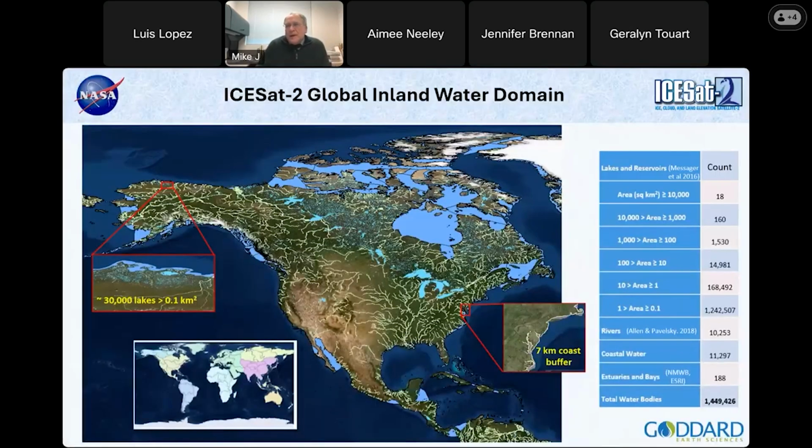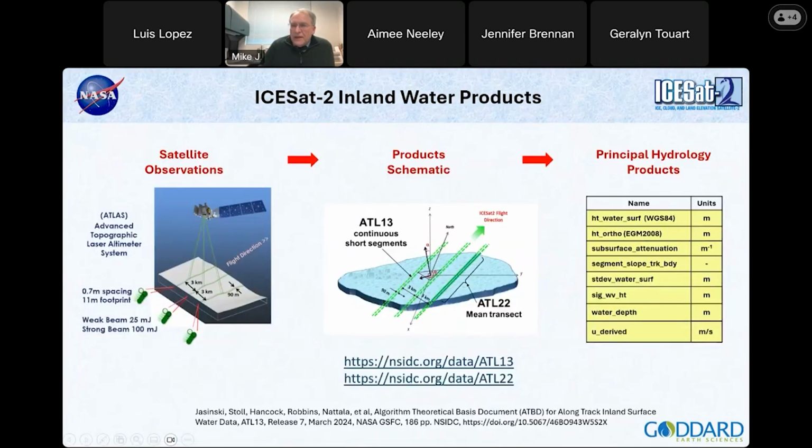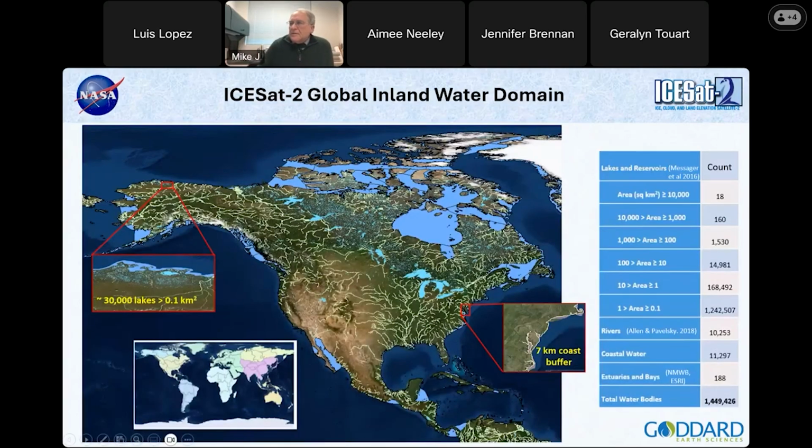So what is our domain? The domain that we created for this product is global, and it's shown here for just North America. Everything in blue and yellow is contained in a single water mask that is derived, on the right-hand side, from lakes and reservoirs from Messager et al. from 2018.